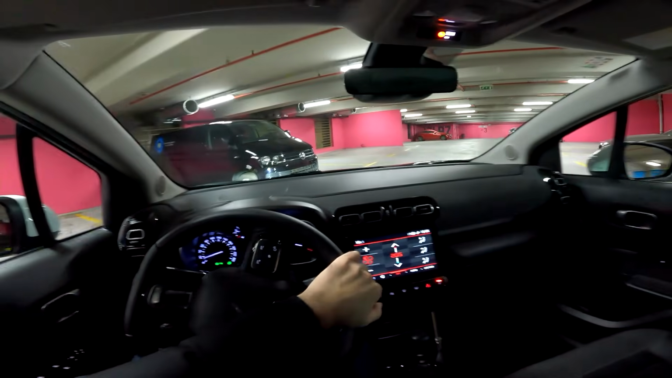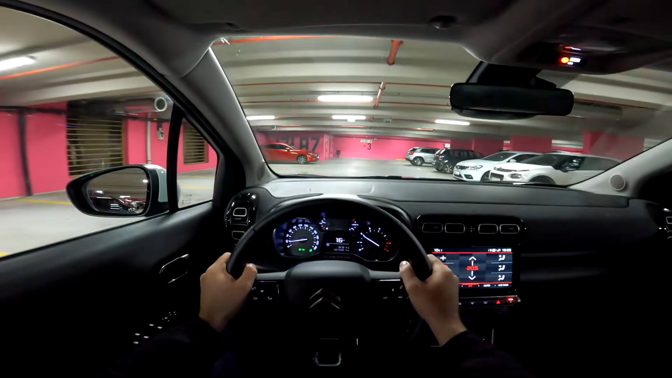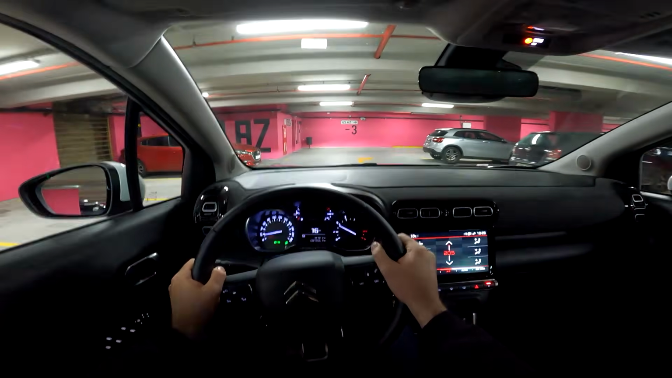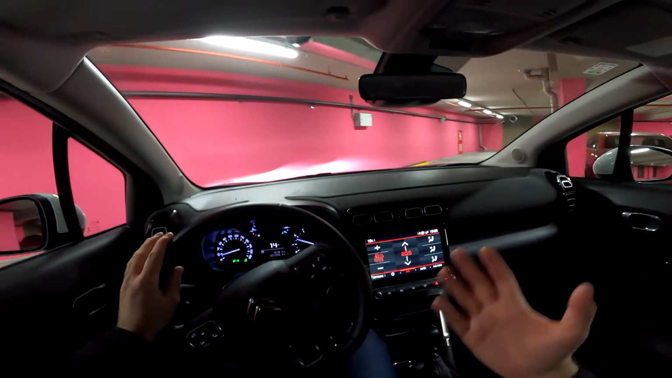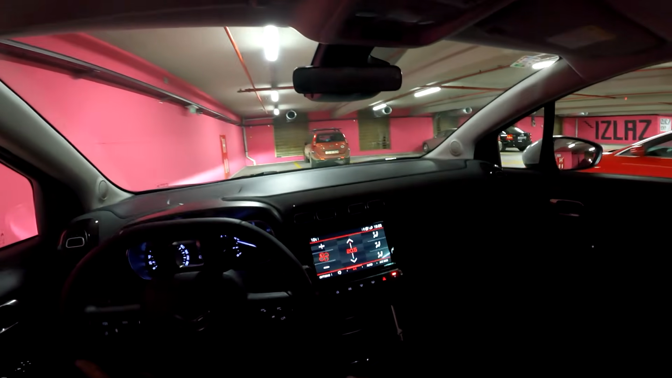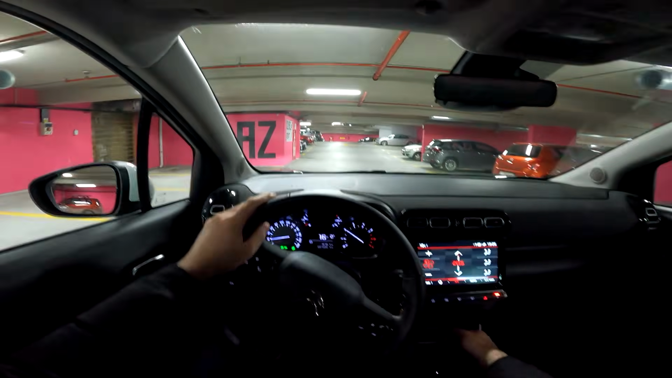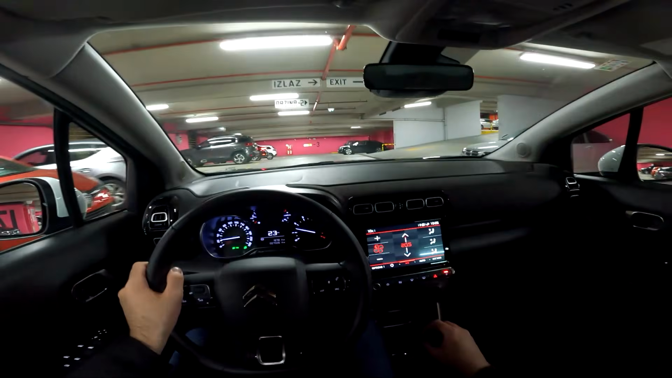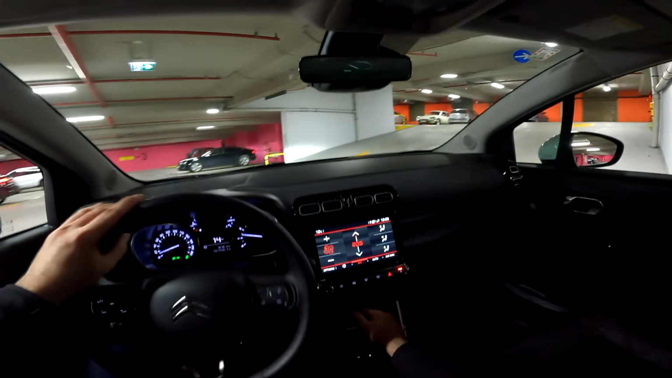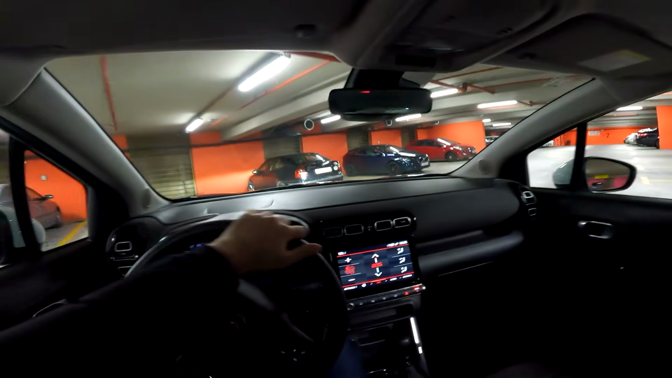The other options include the diesel versions with either 110 or 120 horsepower. So tell me in the comments which one would you choose and what would be your choice. There are no plug-in hybrids, no mild hybrids. That is probably reserved for the next generation model. Now this is the facelift with the new face, as I already told you. And tell me in your comments, how do you like the design of this thing?